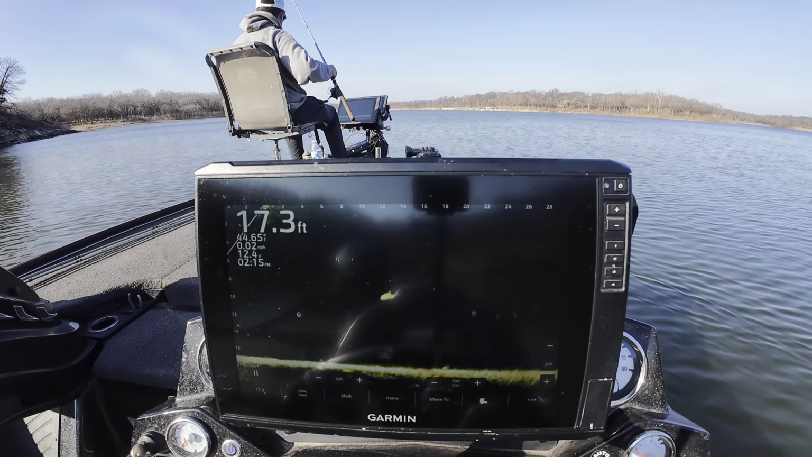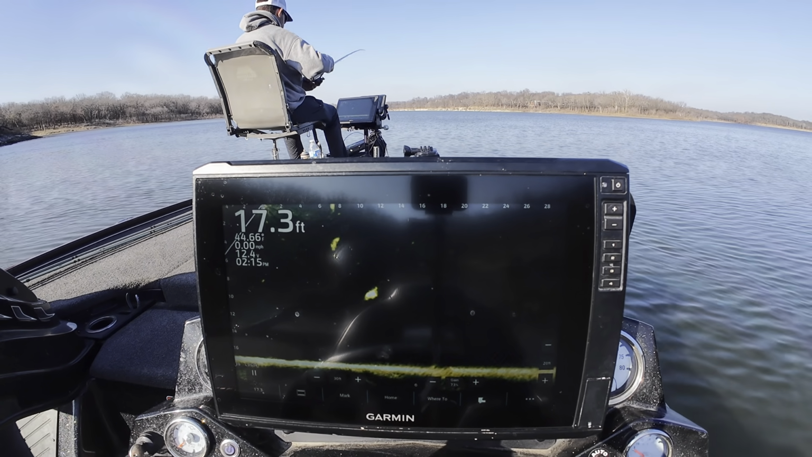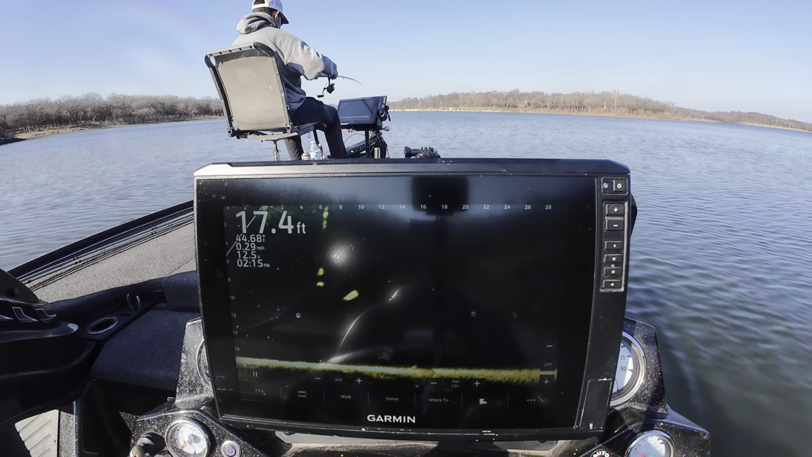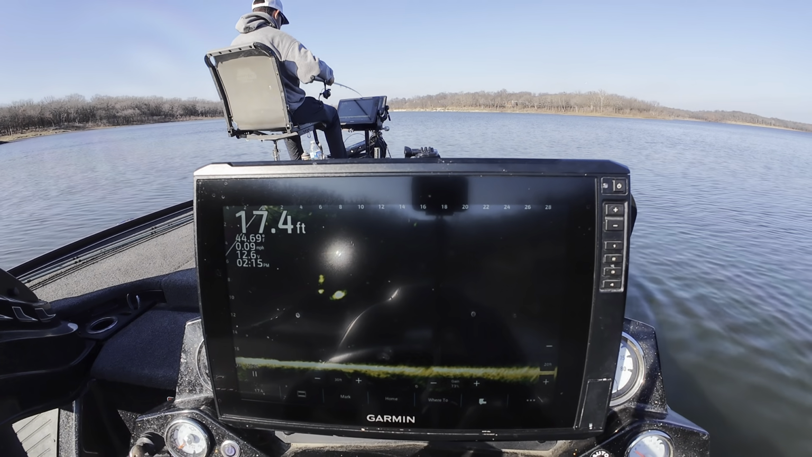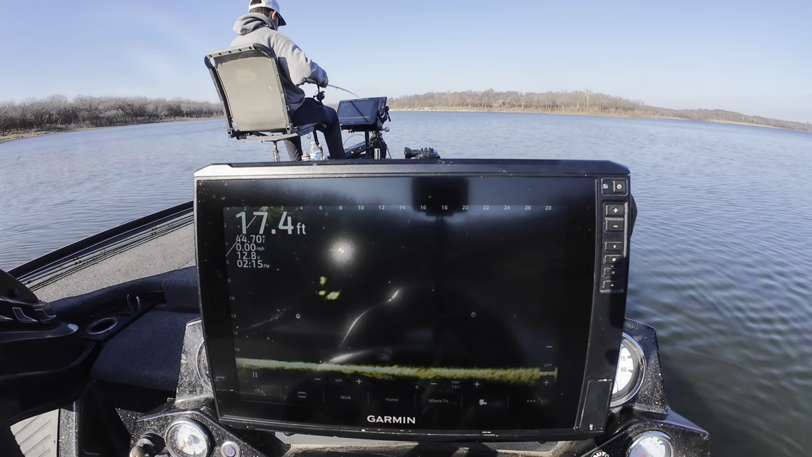We might finally have a suspended crappie in this area. I really can't believe I haven't seen no more. I mean, it's that time of year. But they're just, I don't know, it's been abnormally warm. I mean, it's 70 degrees today for December 23rd. That is not right.